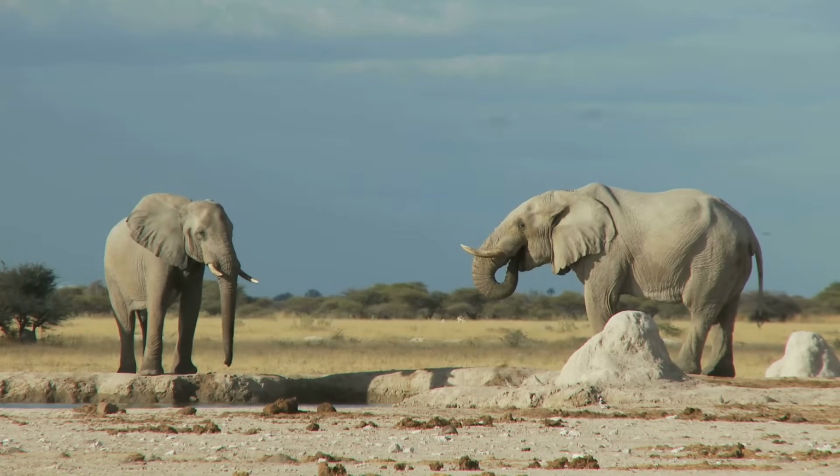The first move was to move 4 bulls from the other park to Kazungu. And they did, and within 24 hours after moving those first 4 elephants, 2 people had been killed outside the park.